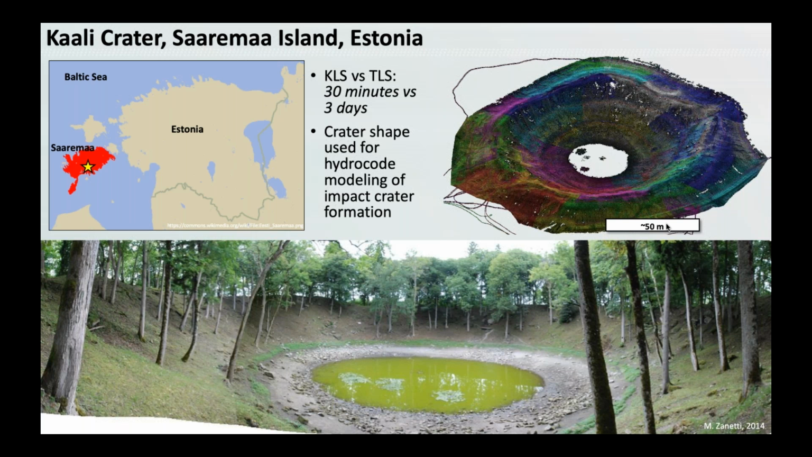So my job here was to survey this using a TLS system, a tripod system, and it took me about 40 scans and about 3 days. And then the post-processing to remove all the trees took even longer than that. Whereas a previous version of the KLS was able to do this in about 30 minutes. That enormous difference in time was really what woke me up to the power of mobile scanning as a tool. And so we're using this type of data for crater shape to understand the impact cratering process.